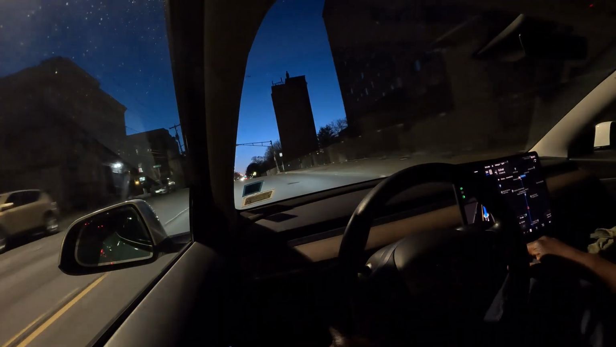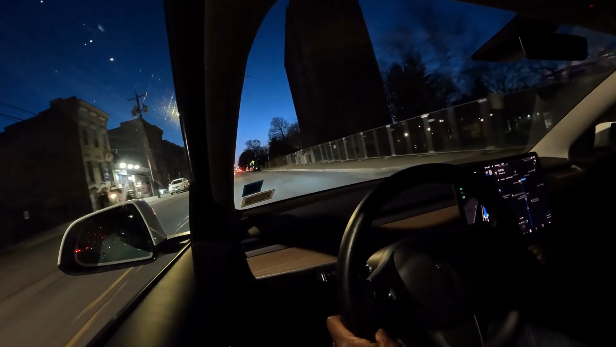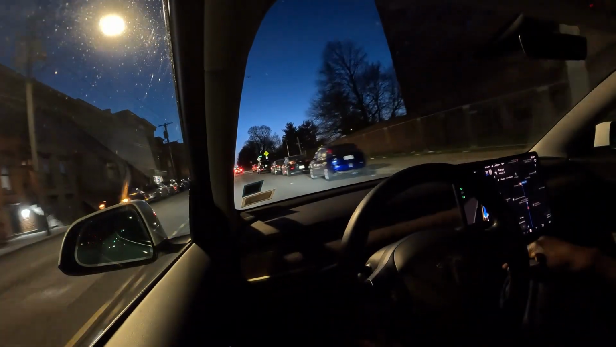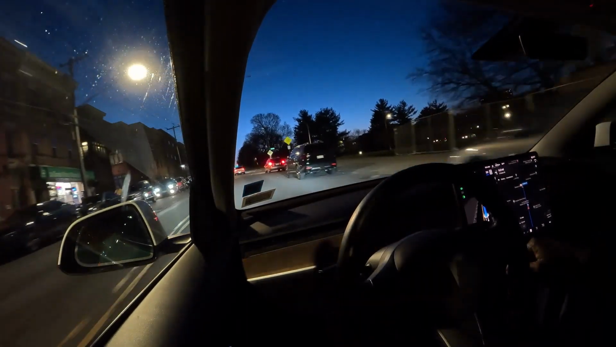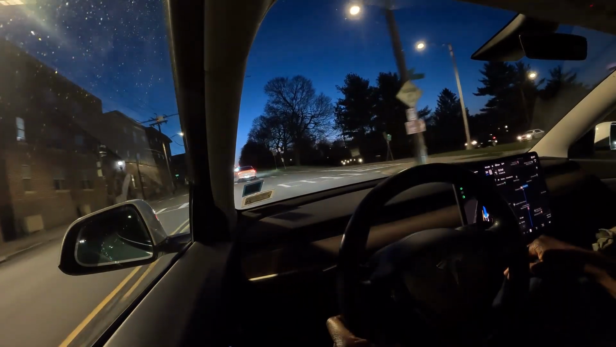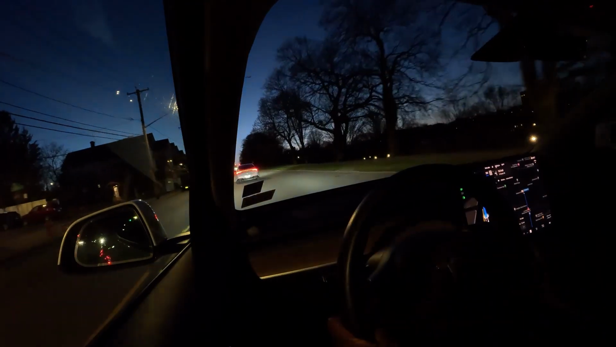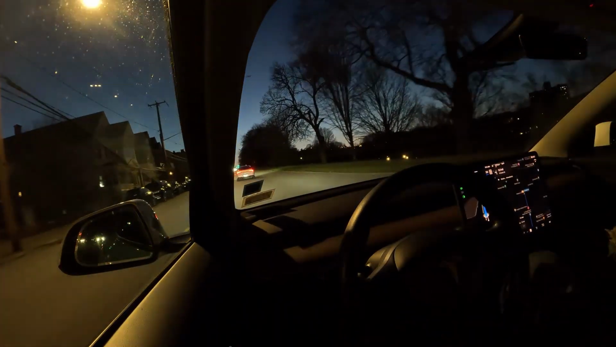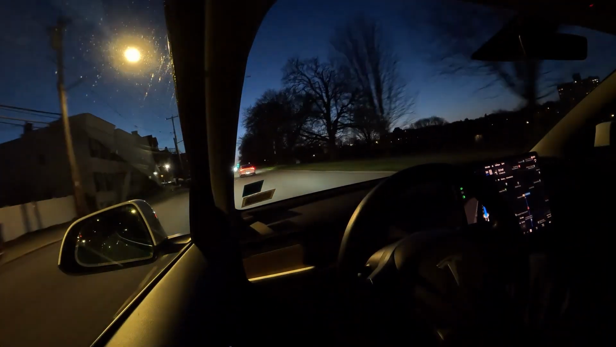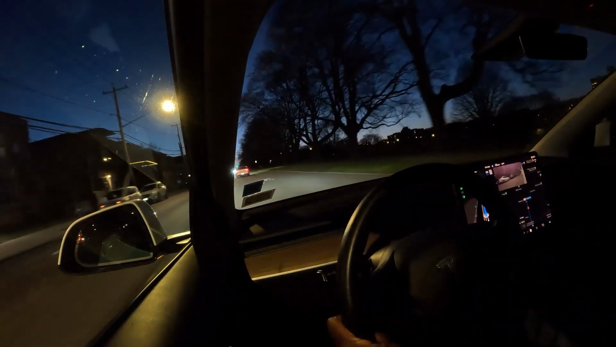Doing a pretty good job. Is that a Kia K5? Looks like. Yeah. And it has to make a left turn coming up shortly. I think left turns are probably the most challenging. So far, it's doing a pretty good job.